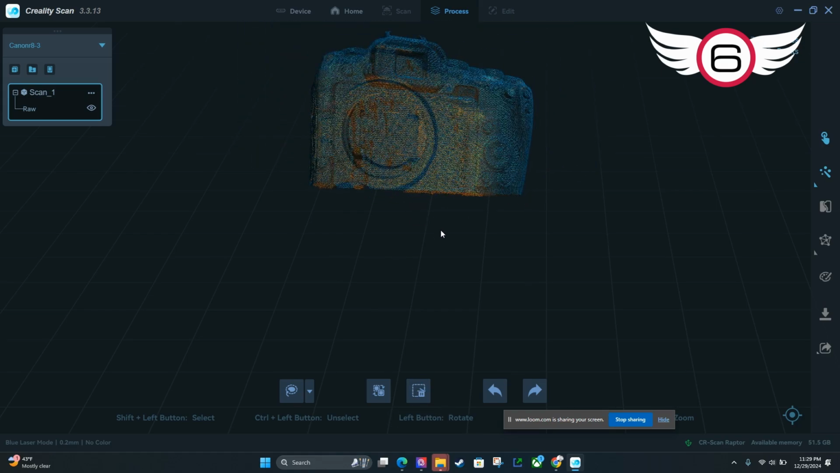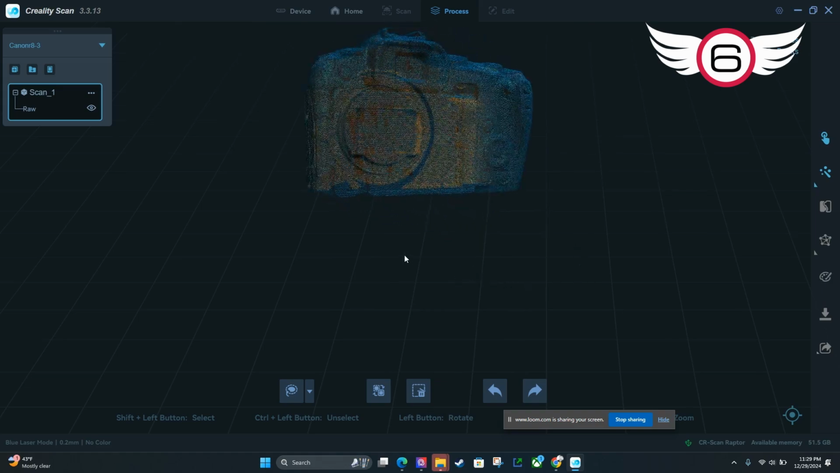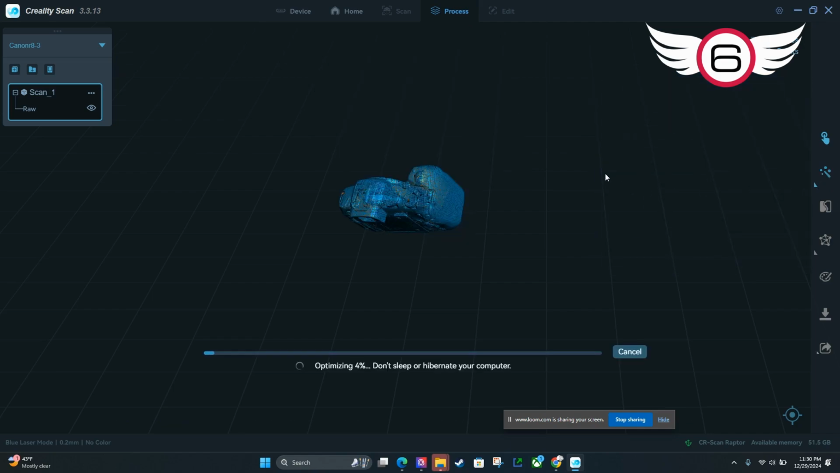Now, we're going to do another scan of the bottom here, so we don't have to worry too much if we cut a little bit of this off, that's okay. Then I'm going to go over here and look at the resolution. Remember, the resolution I originally used was 0.2, so I'm going to put that at 0.2. I'll leave everything else the same and click on optimize. So I'm going to optimize this point cloud, and it's going to take just a minute.